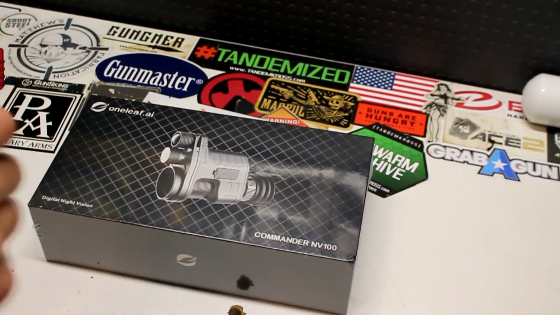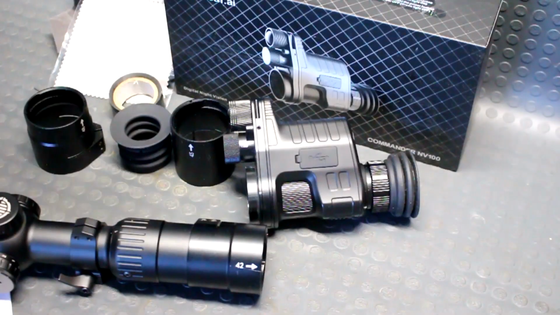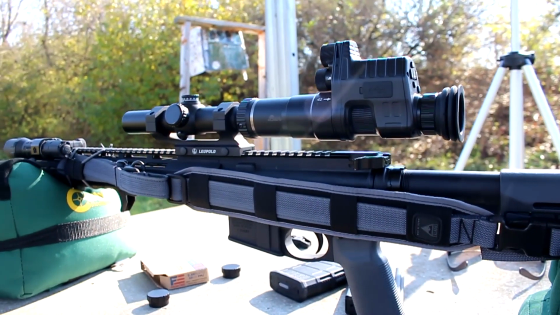This is known as the Commander NV100 infrared monocular, again, that has the capability to mount directly to your rifle scope.